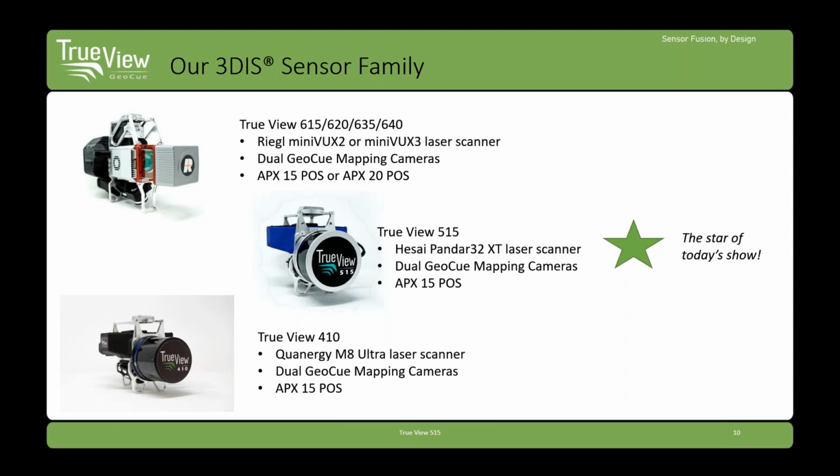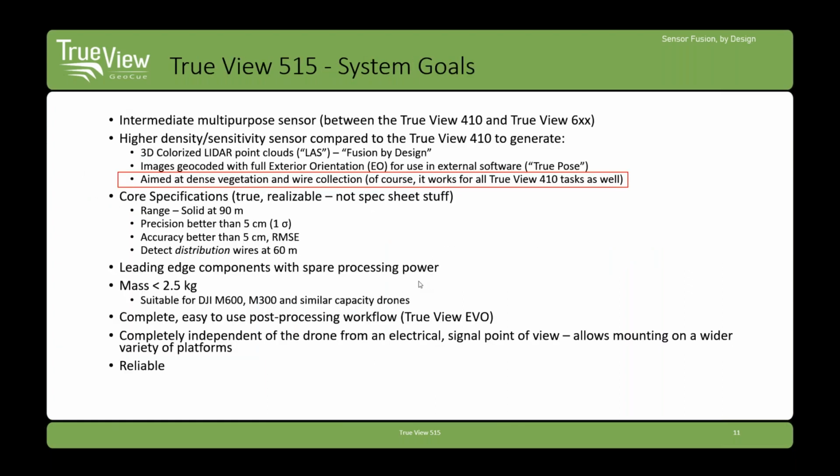And then the first sensor that we built, at the bottom of the pane, is the TrueView 410. That's been on the market for about a year and a half now. Very popular sensor, does a fantastic job. It's a really nice go-to sensor. And then today we're talking about a new sensor, the TrueView 515. So that's the star of today's show. But bear in mind, we do have these other ones. We have the 410, a great general purpose sensor, and the RIEGL, a great survey grade instrument.